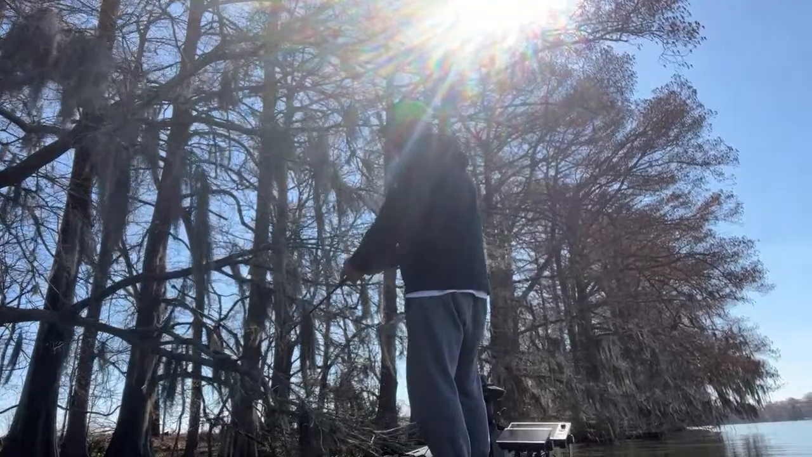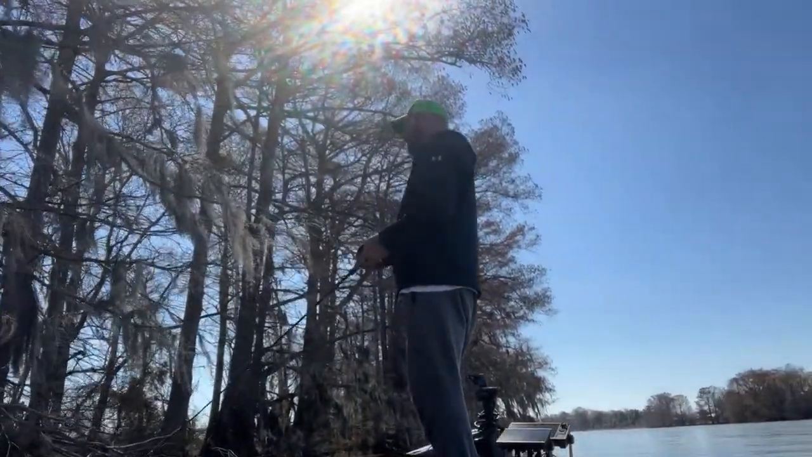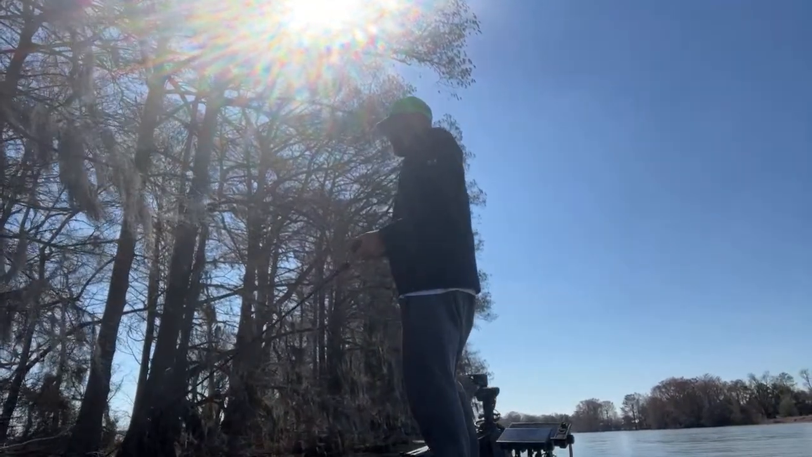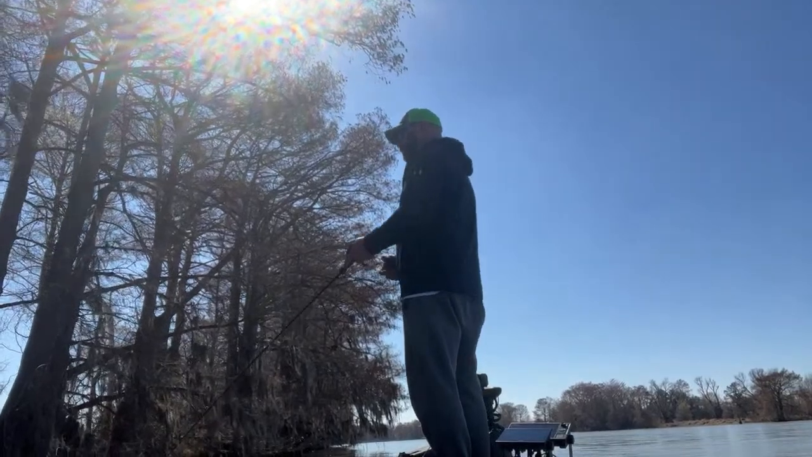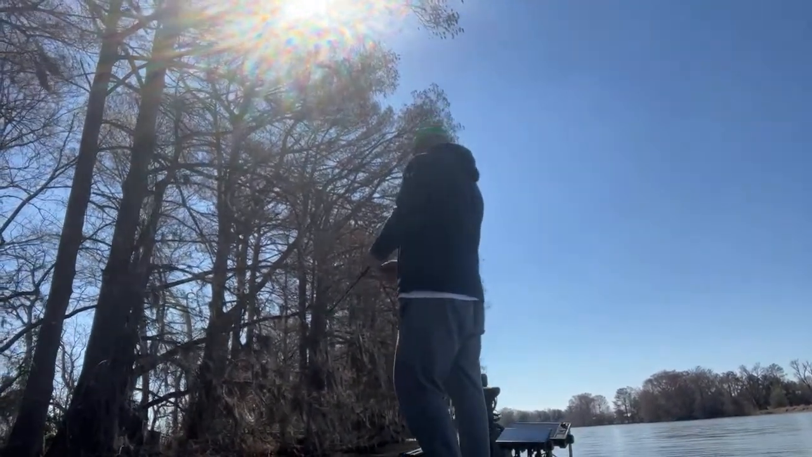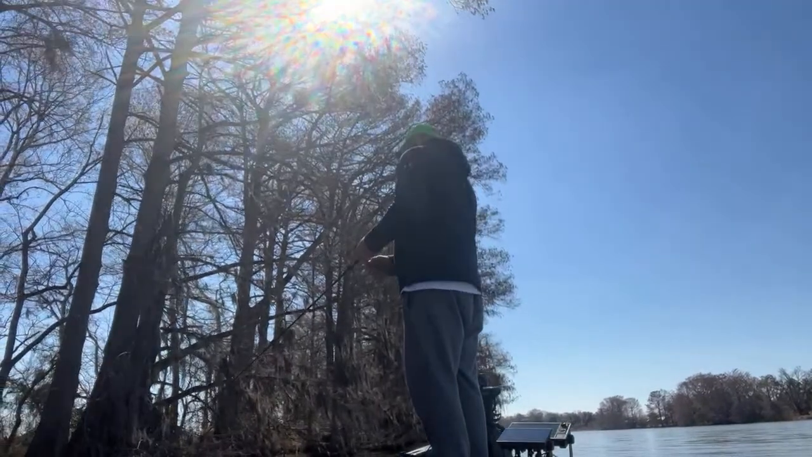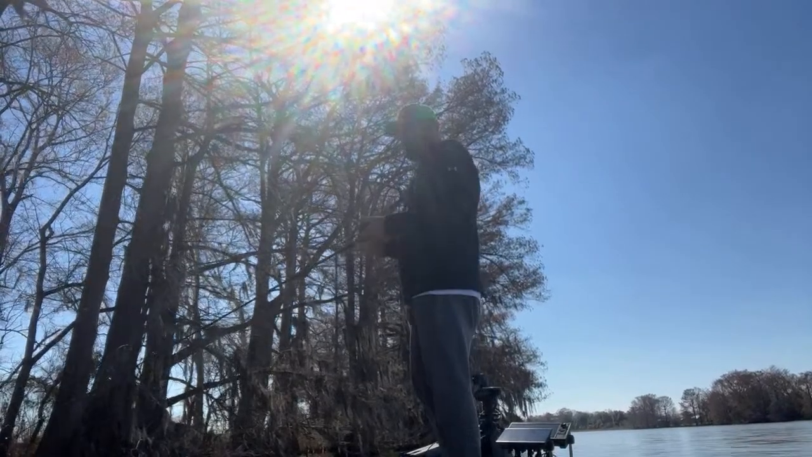It looks so good. I'll be catching one. These fish are wanting to pull up on these trees. We're gonna keep on hustling, I promise you.